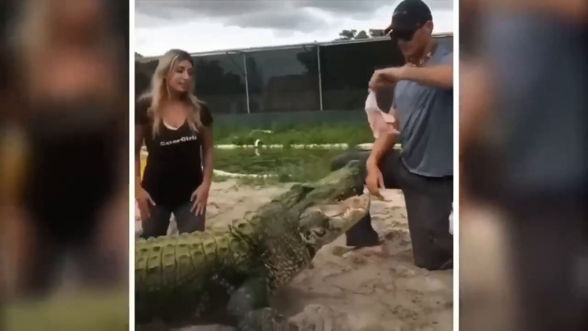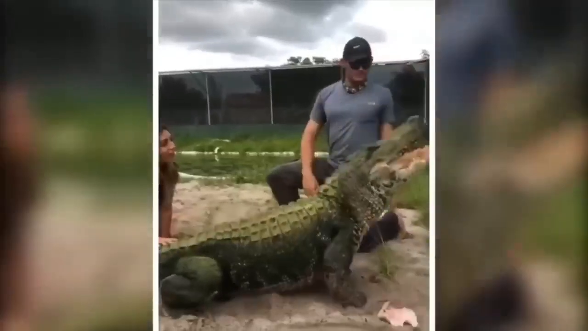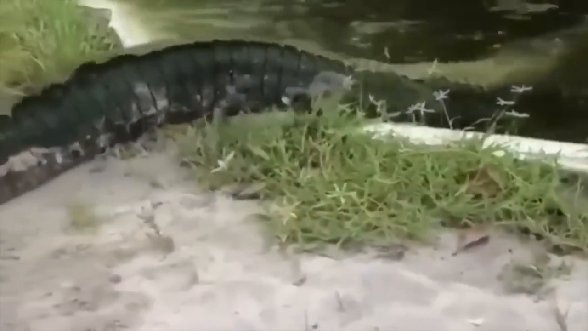Most folks would bolt from the side of an alligator, but not these guys. This couple not only keeps one as a pet, but also knows how to make it blush. When the gator struggled to chomp down some grub, it got bashful and decided to give up and take a dip in the water instead. Aw, poor fella.